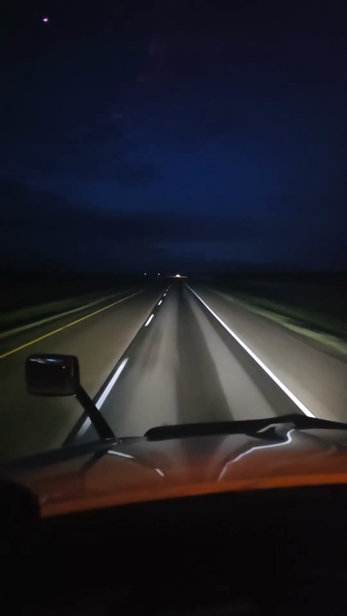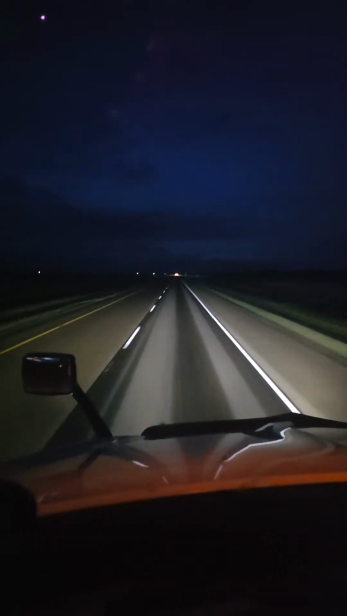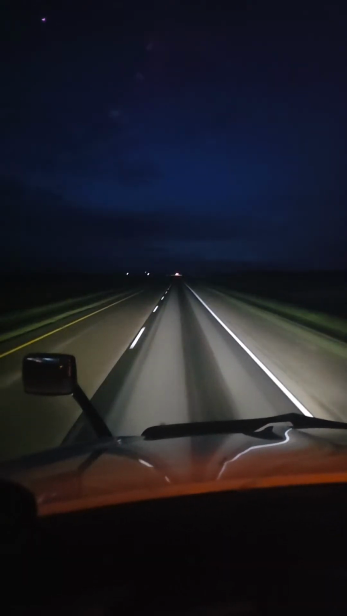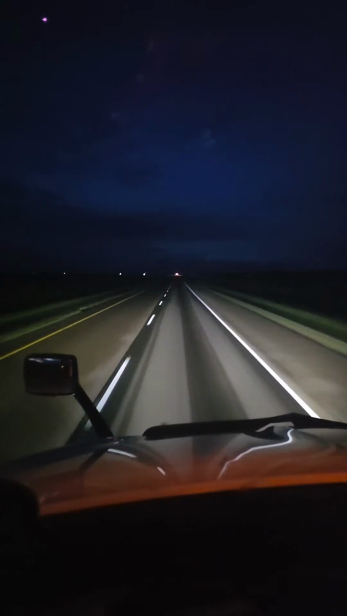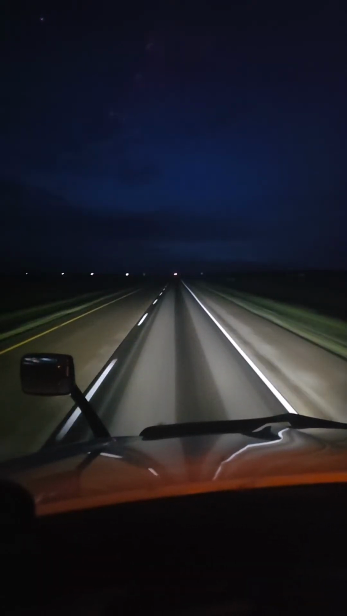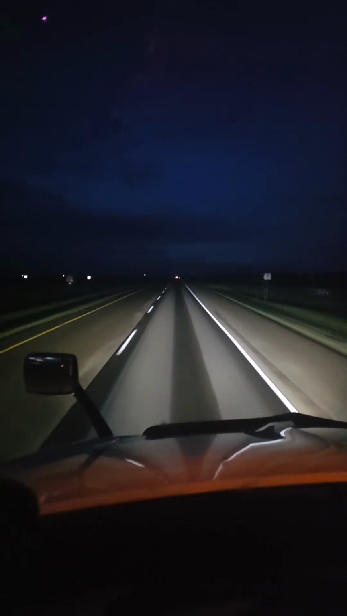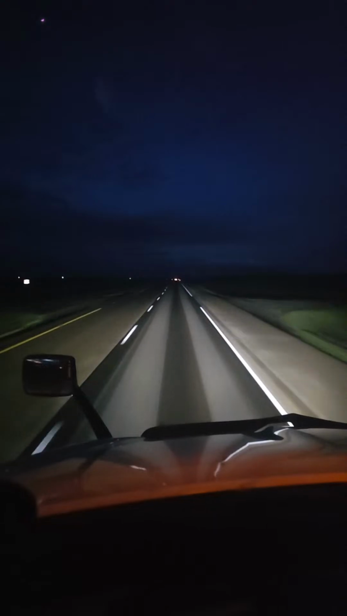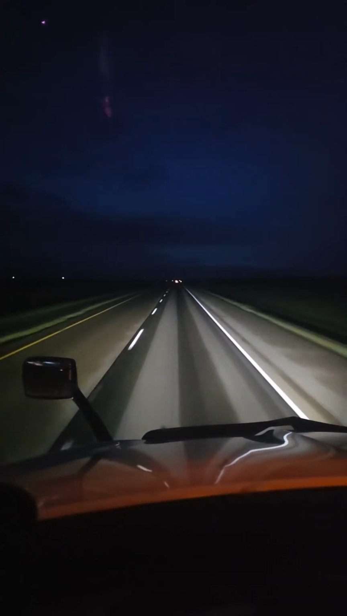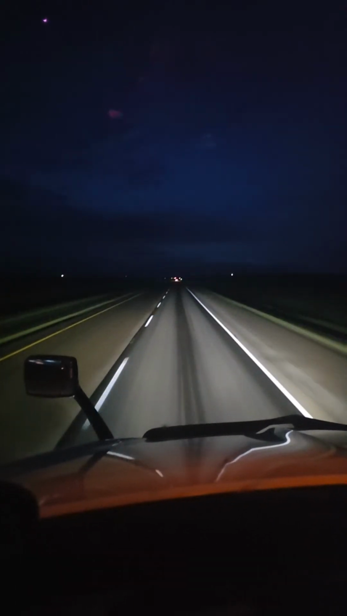Don't get me wrong, I love this Kenworth T680. The fuel economy is just beautiful. It's just these fenders. It's too much plastic. I don't know why Kenworth did that. They need to change this thing, or do a better job putting these things together, because they're just noisy.